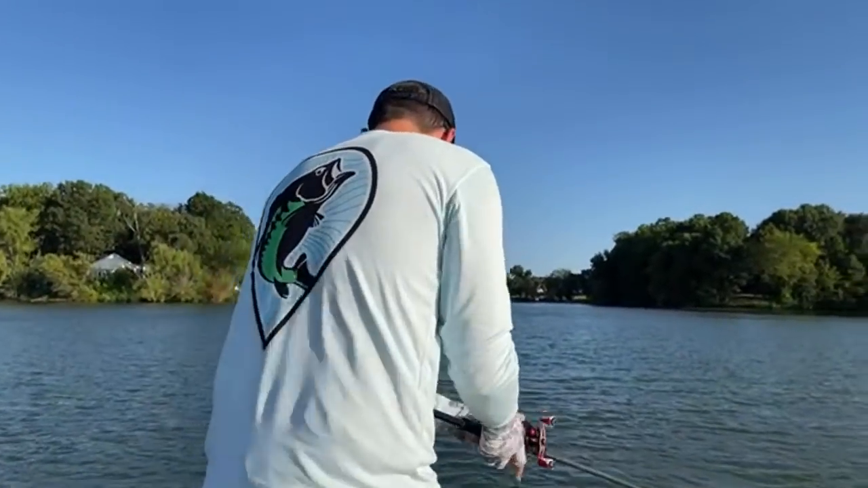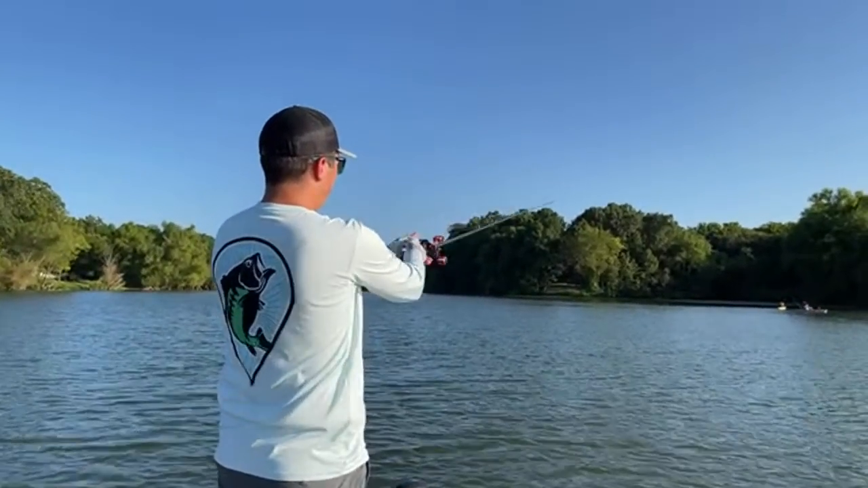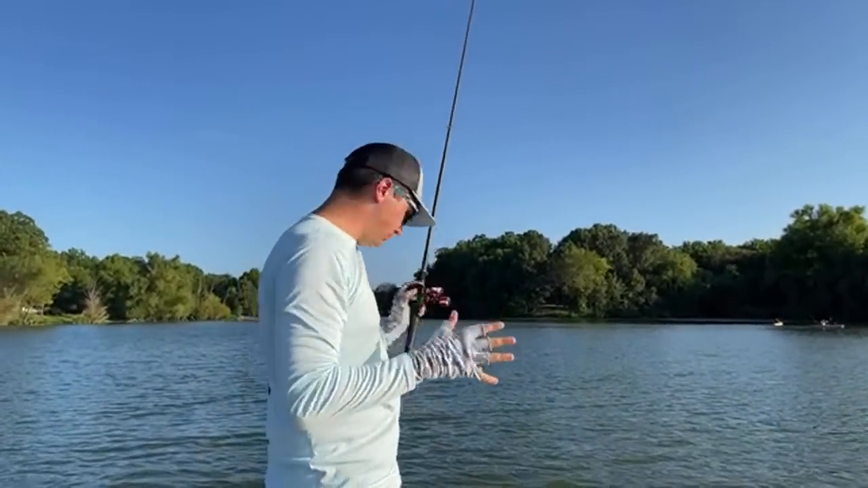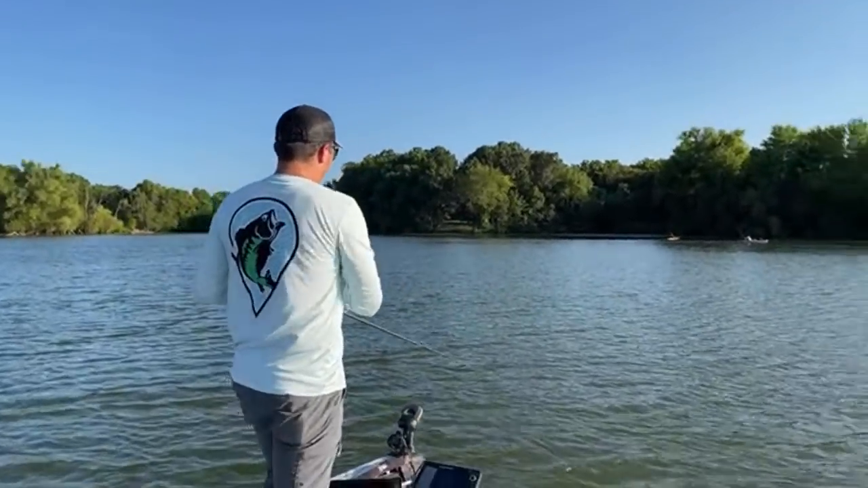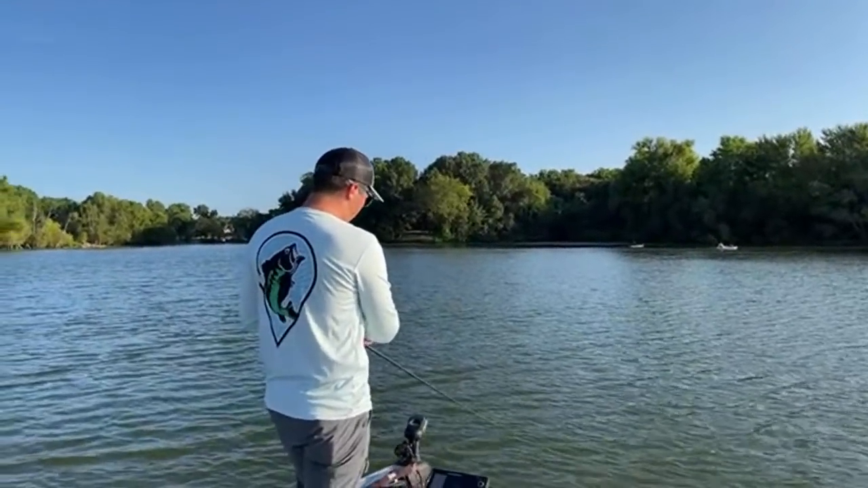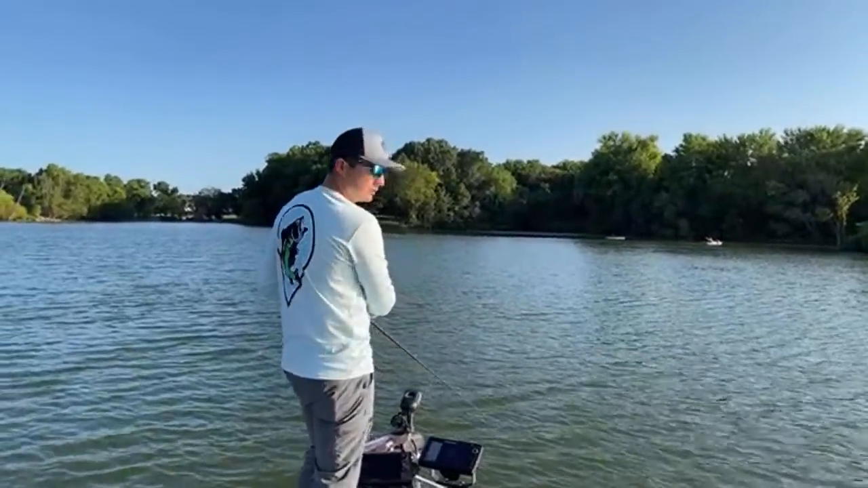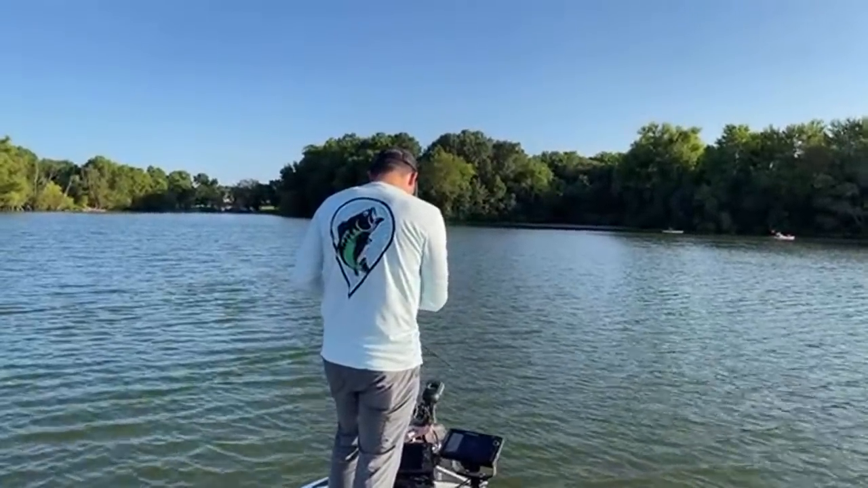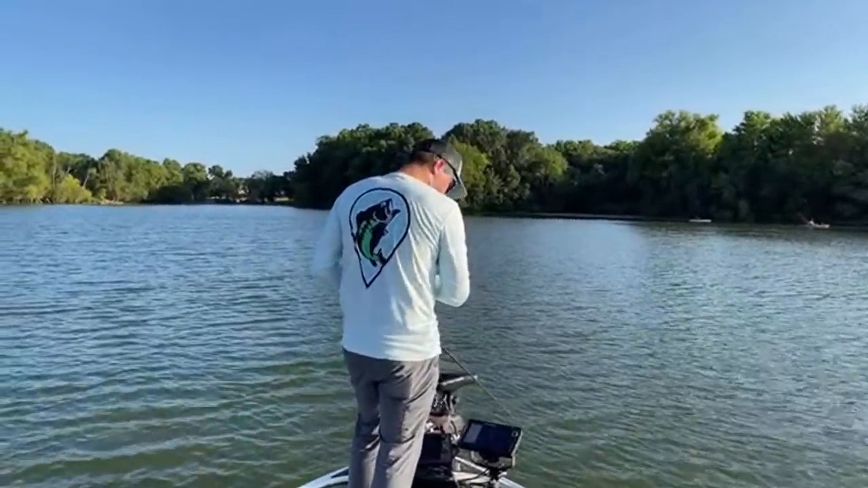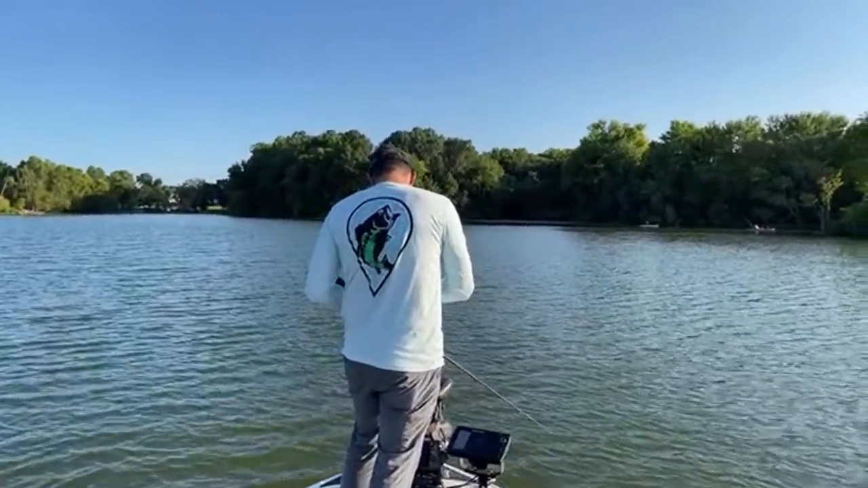But seeing all those shad is a very good sign, in the sense that if there are baitfish in this area and there's brush, there's got to be some bass around here. Usually that's the telltale sign that you're dealing with an area that has some good fish in it: if you have a brush pile, you have some baitfish in the vicinity, there is some stuff going on there. So we're gonna cast this big spinnerbait over the top of them just to see if maybe one will react to it.